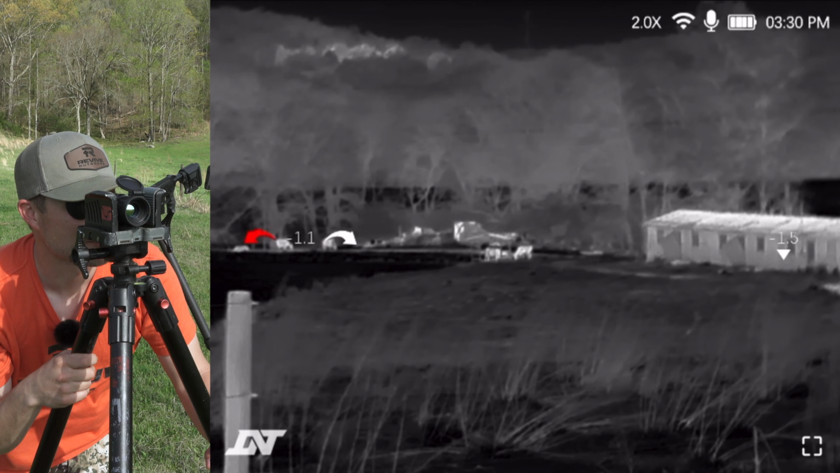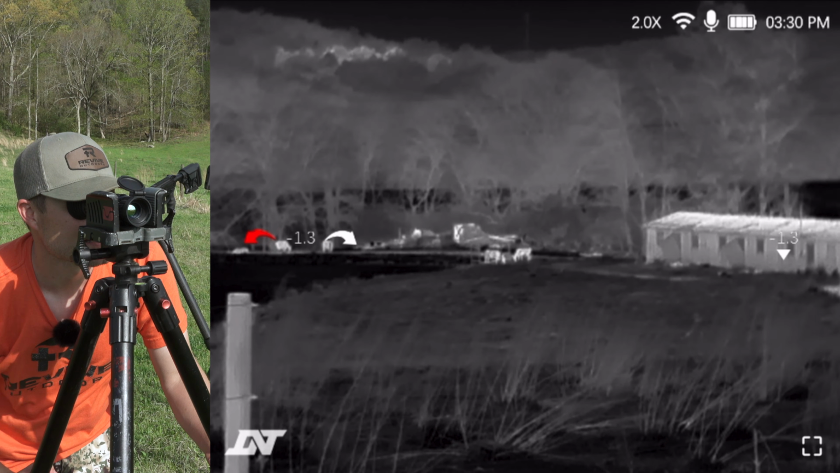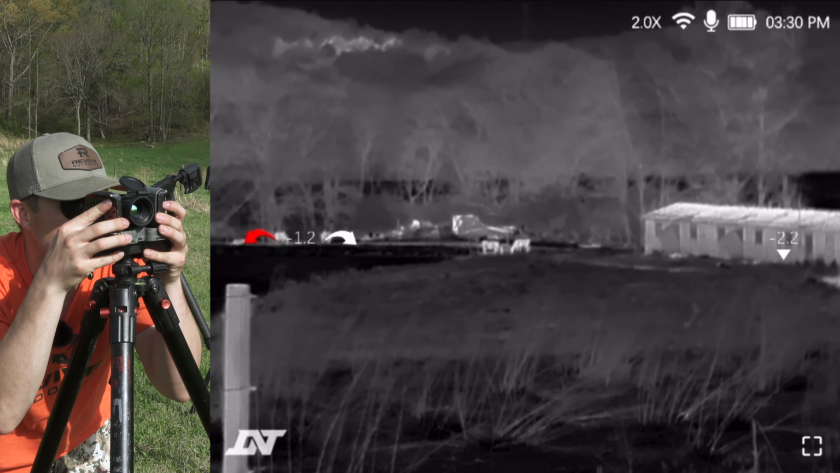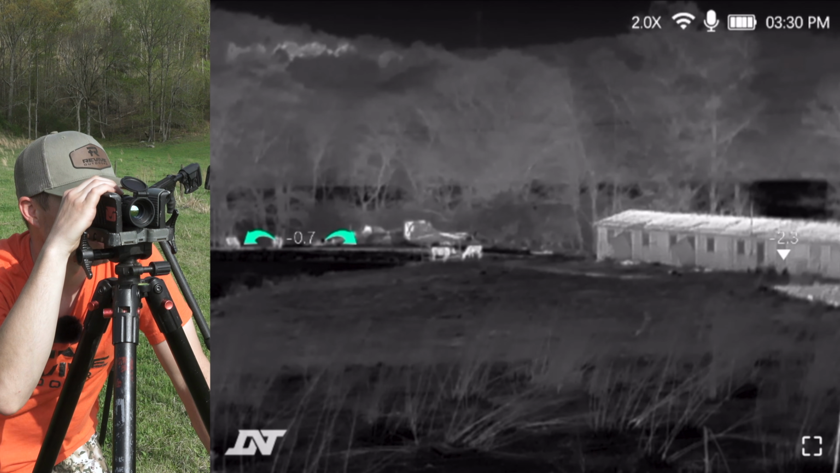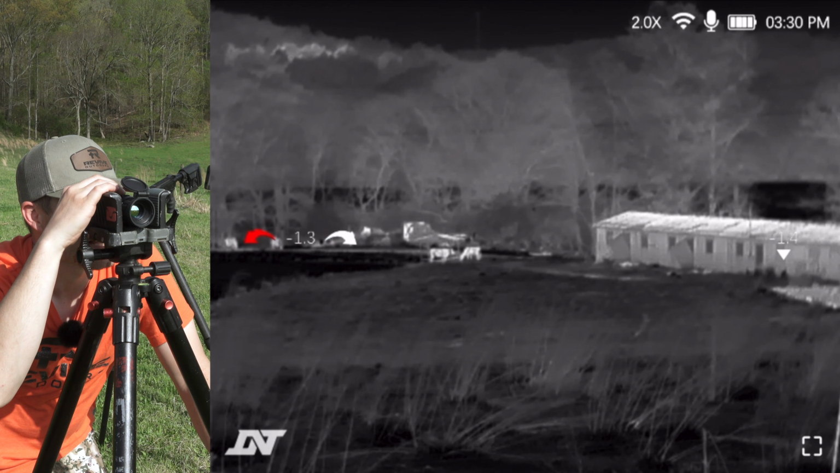For the gyroscope, the purpose of this is going to help you level out. So whether you're wanting to zero, it's going to help you have that X and Y axis to know when you are straight up and down, or are you sideways. It's going to help with those longer shots as well to make sure that your rifle's level. It has a purpose, but I personally don't like the gyroscope.